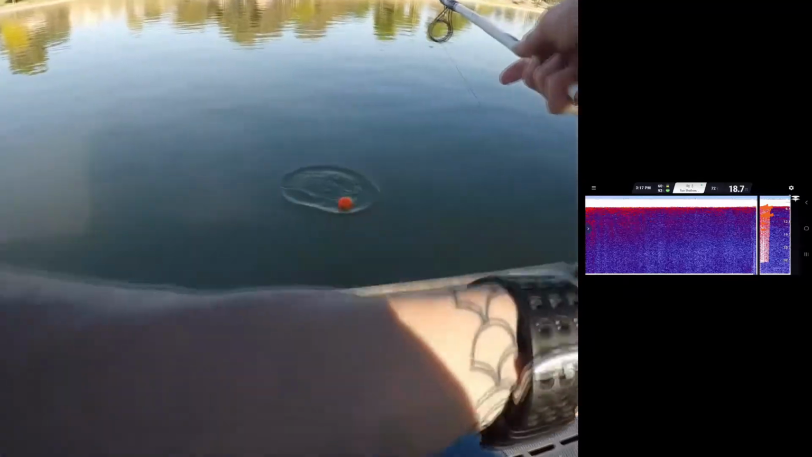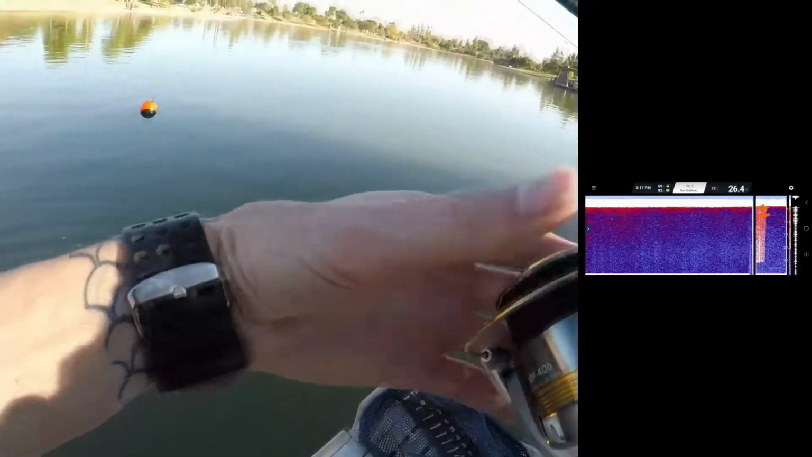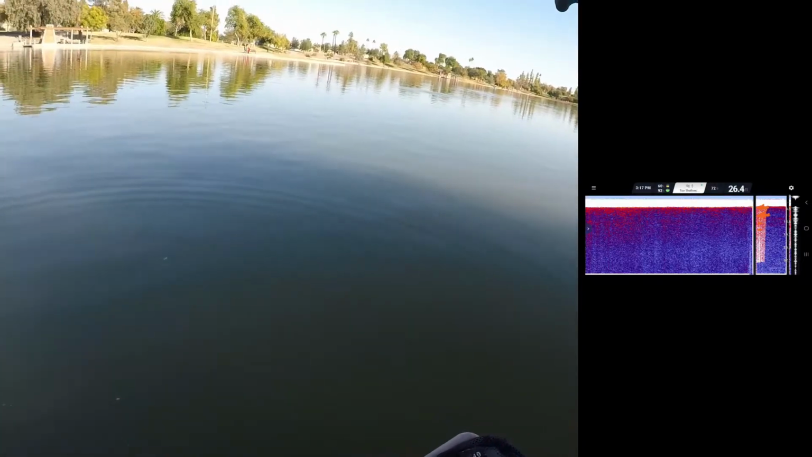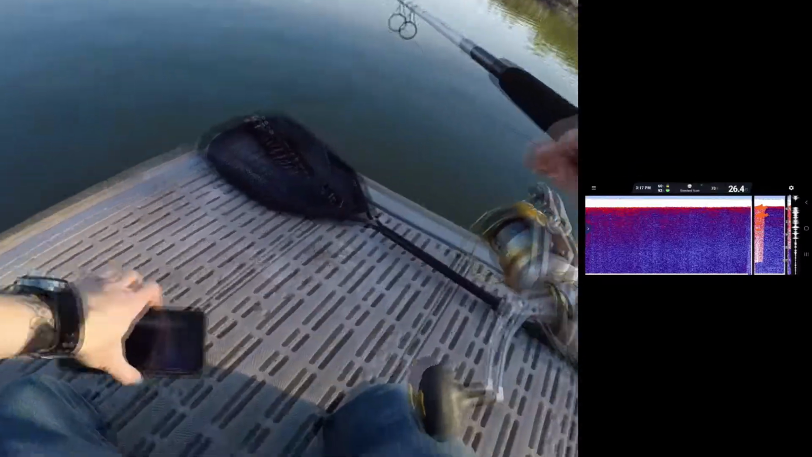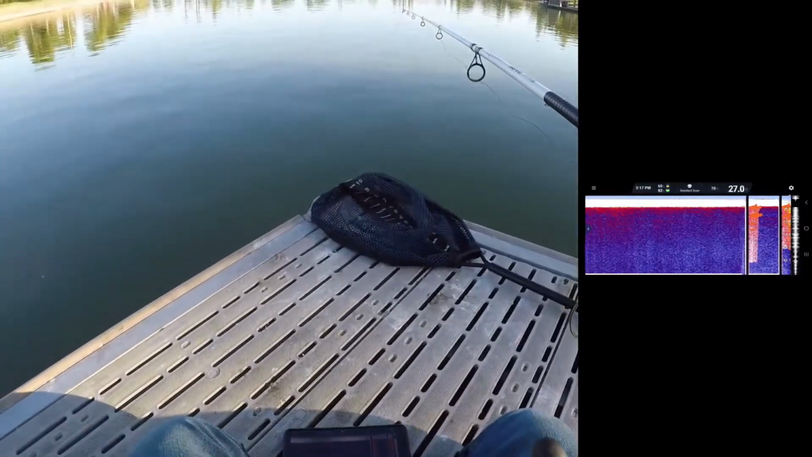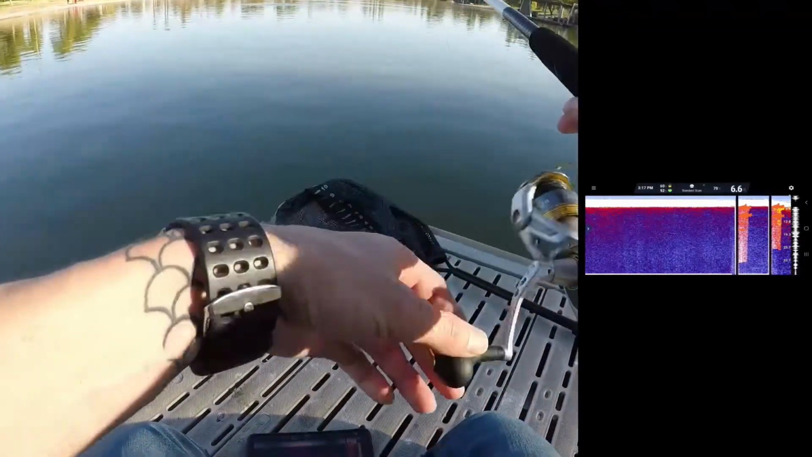All right, again, why is this really nice for when you're bank fishing? Well, again, you can throw it out. And I'm going to put it in front of me here so I can see what I'm doing, giving it a moment to connect.